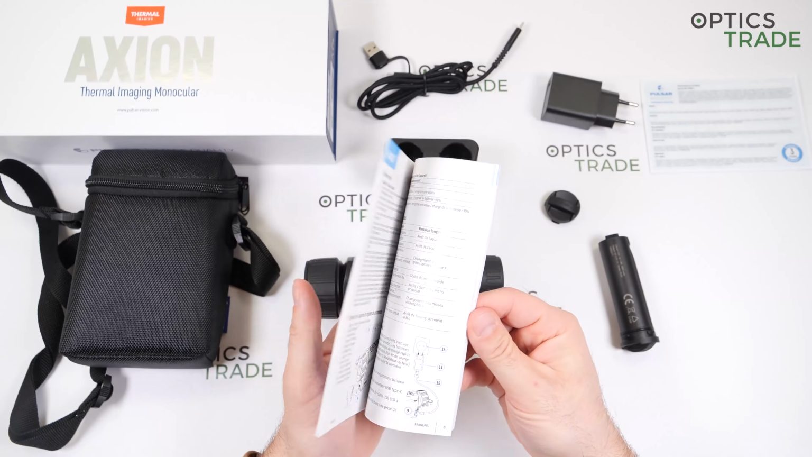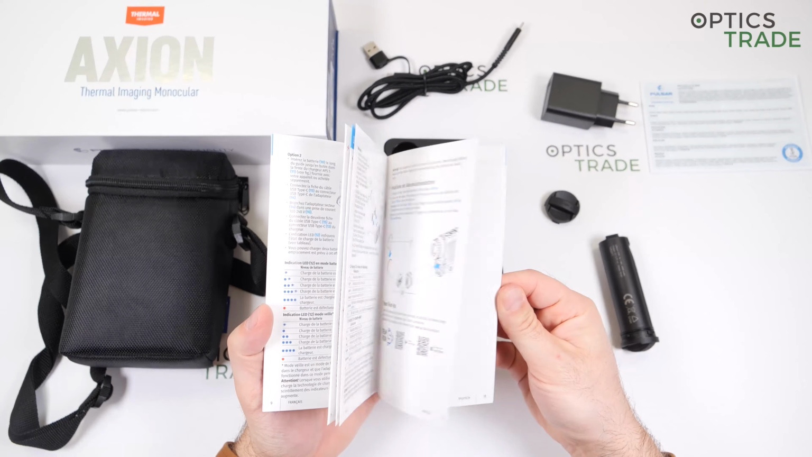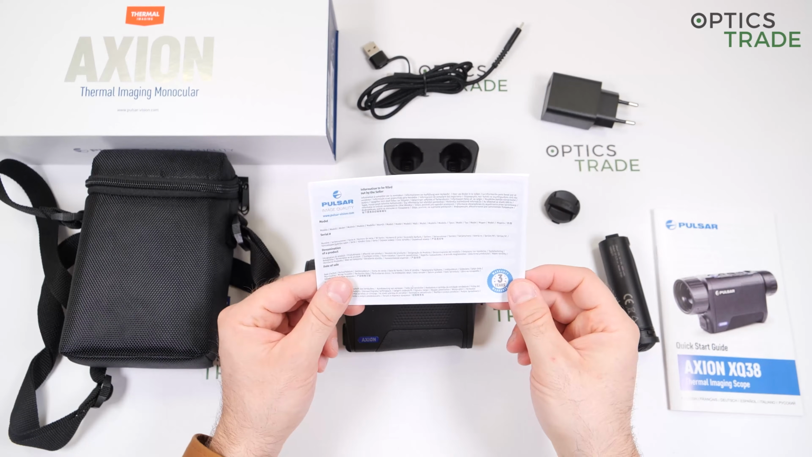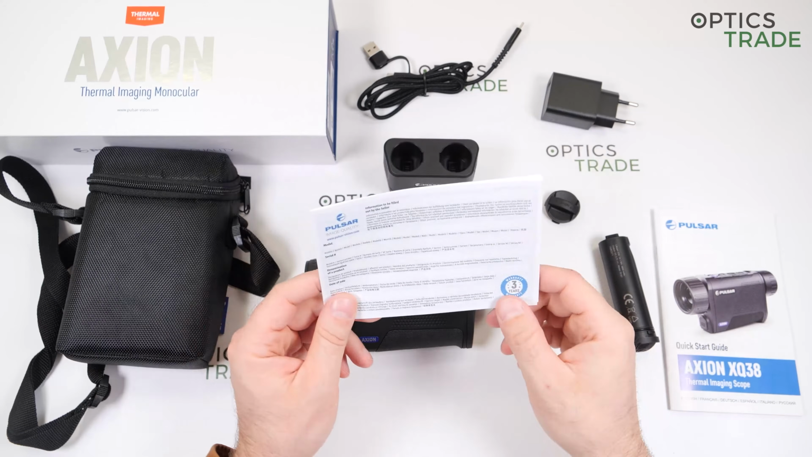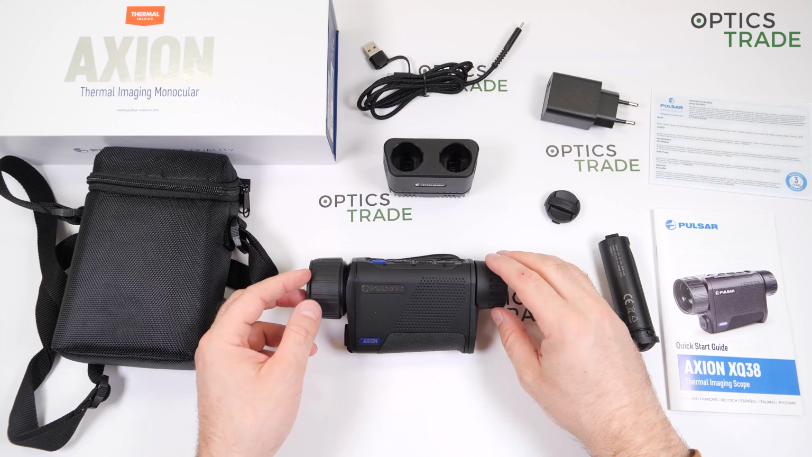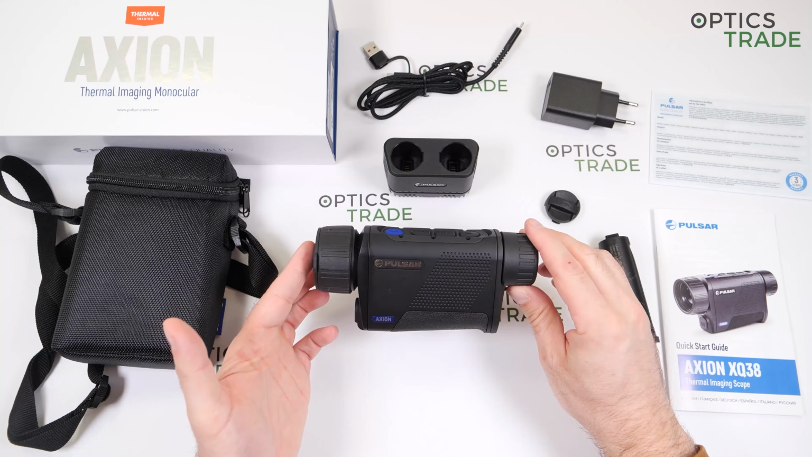You get a manual in a couple of different languages with everything in it, and you get a warranty card because the device has 3 years warranty, even though I'm sure they will be able to repair them even longer. All in all, a really beautiful device.